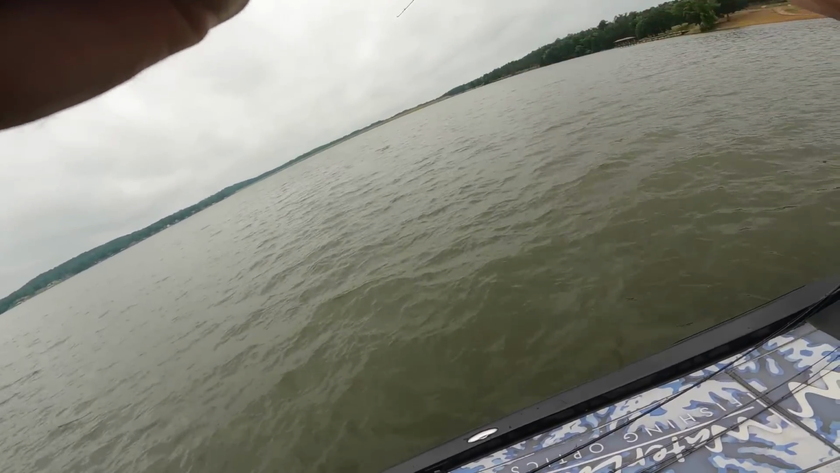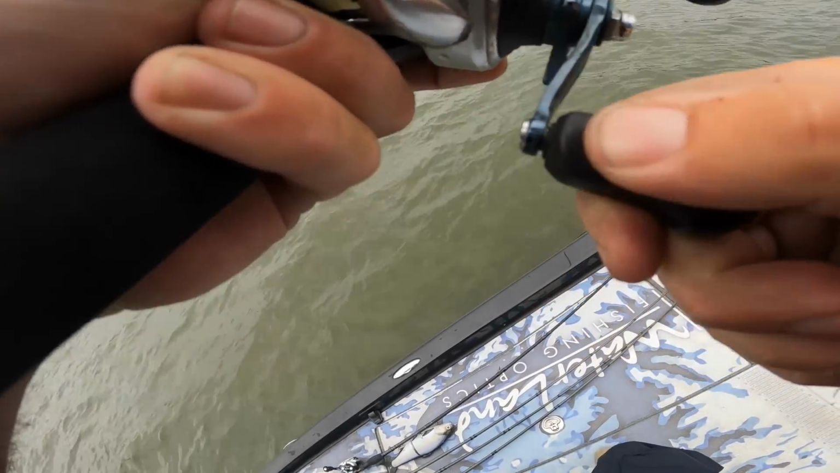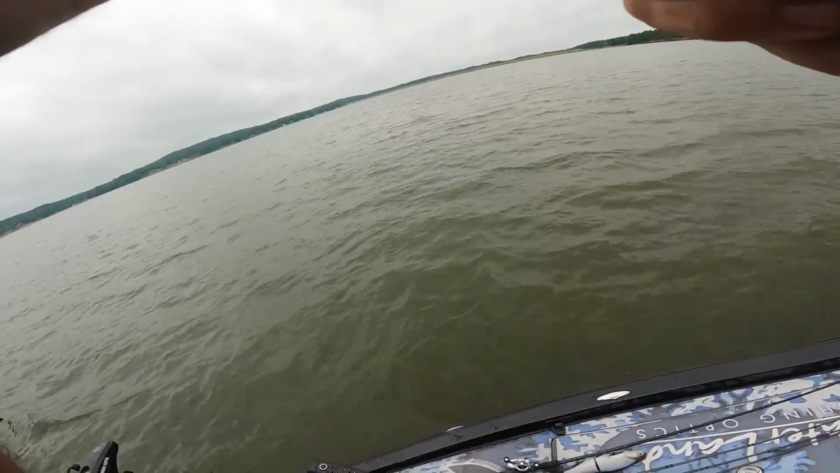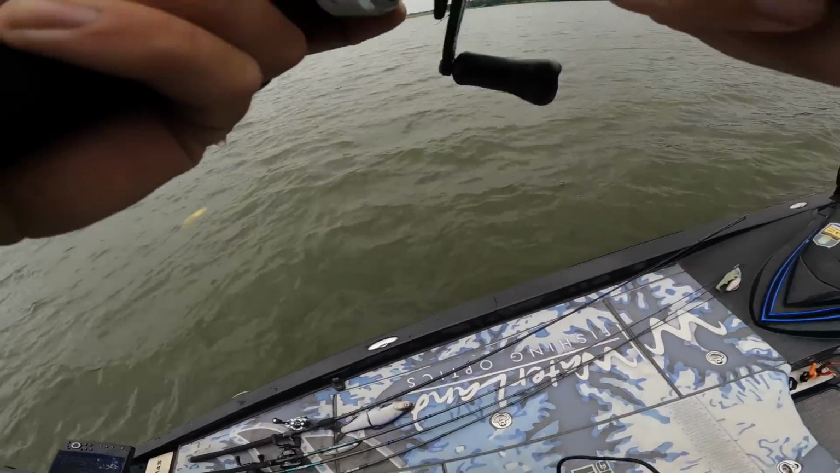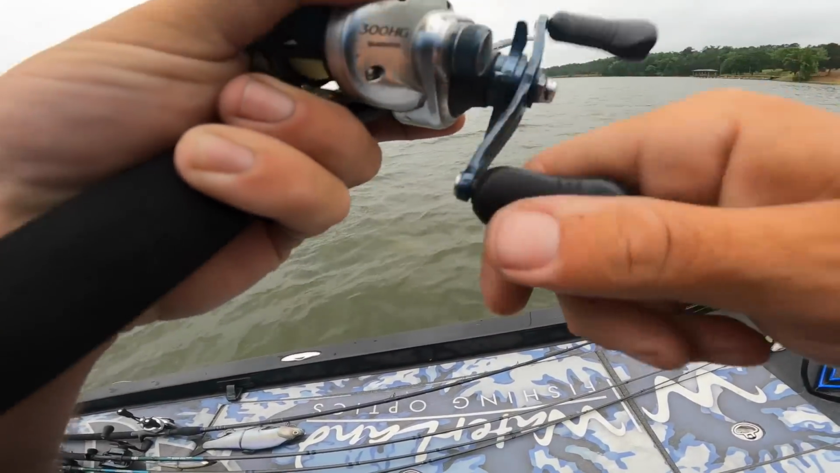There we go. Oh my God, how big is this fish? A school of them in this brush pile. Oh, it's giant, okay. Let's see if we can go about not losing this fish. There were like 10 of these in this pile right here.